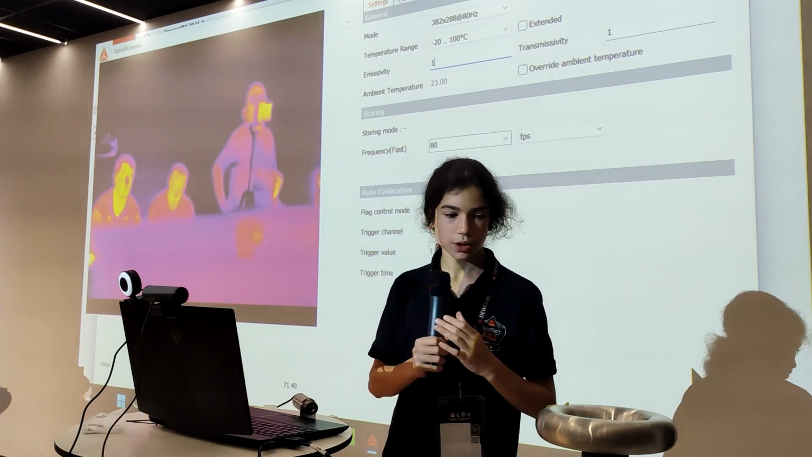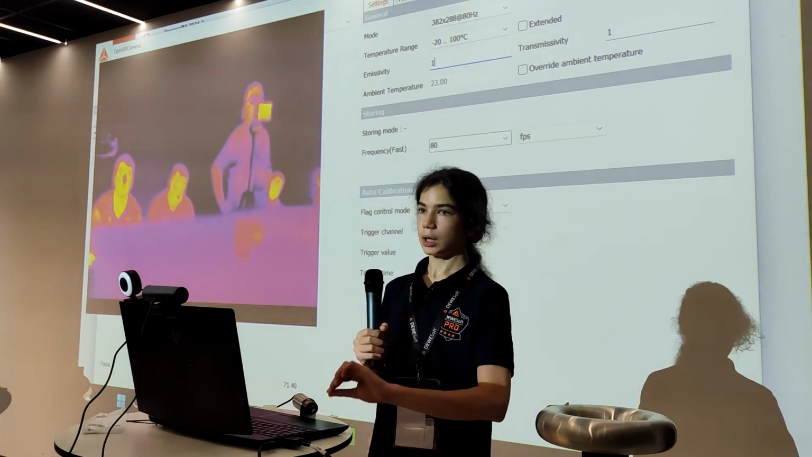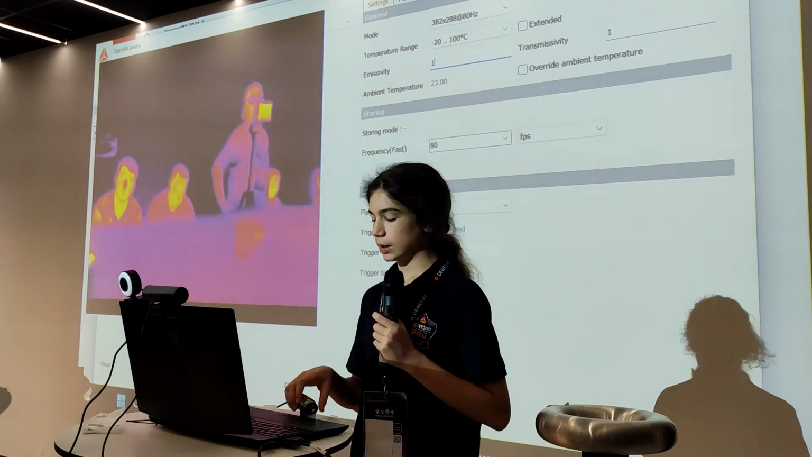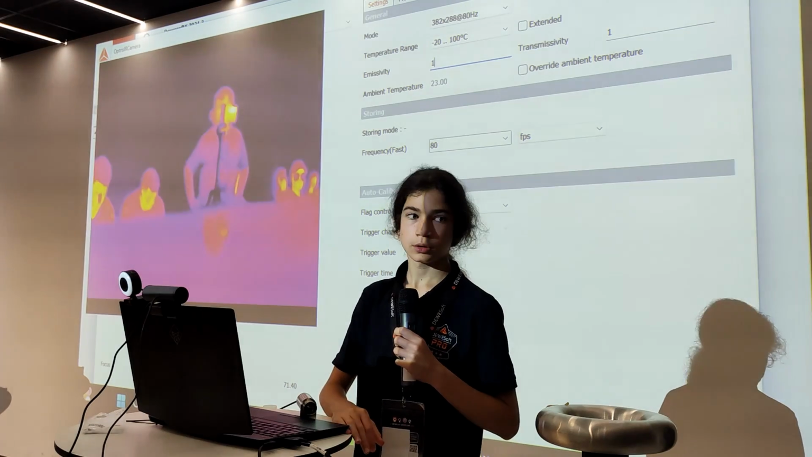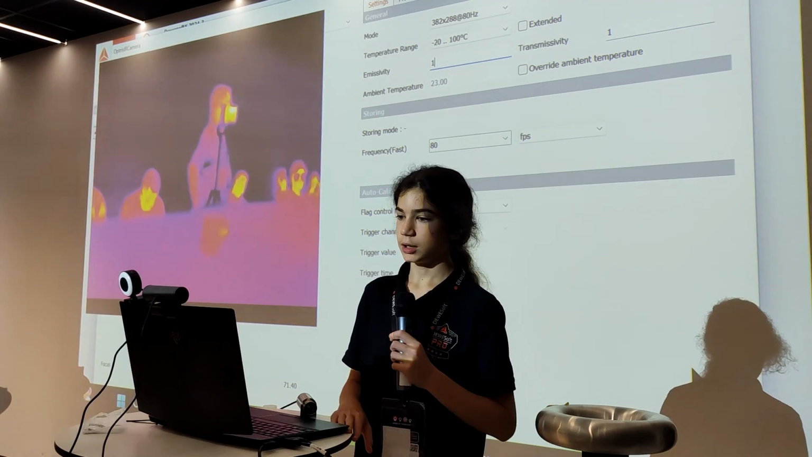Yes, there is a simple way, I would say. You grab the object and you put a thermometer on it and you measure its temperature. Say it's 30 degrees, and you change the emissivity in the thermal camera until the thermal camera says that it's at 30 degrees. So that's the correct measurement. Usually there is a simpler way, I guess.